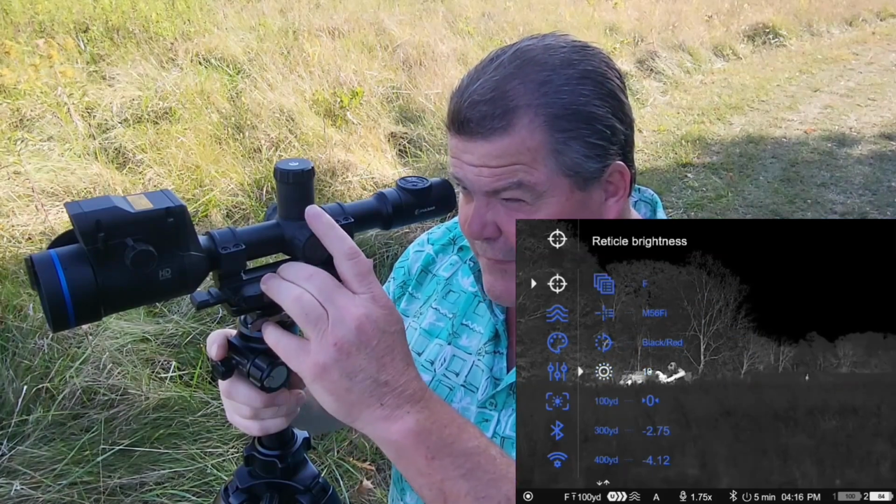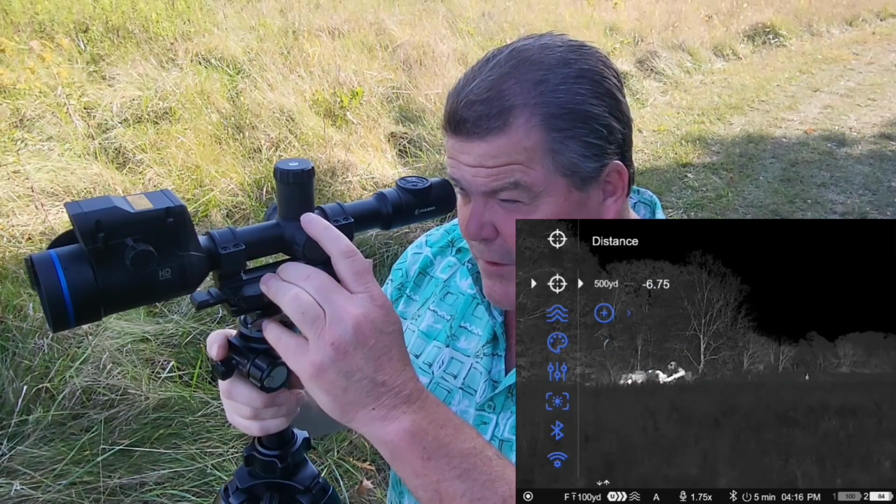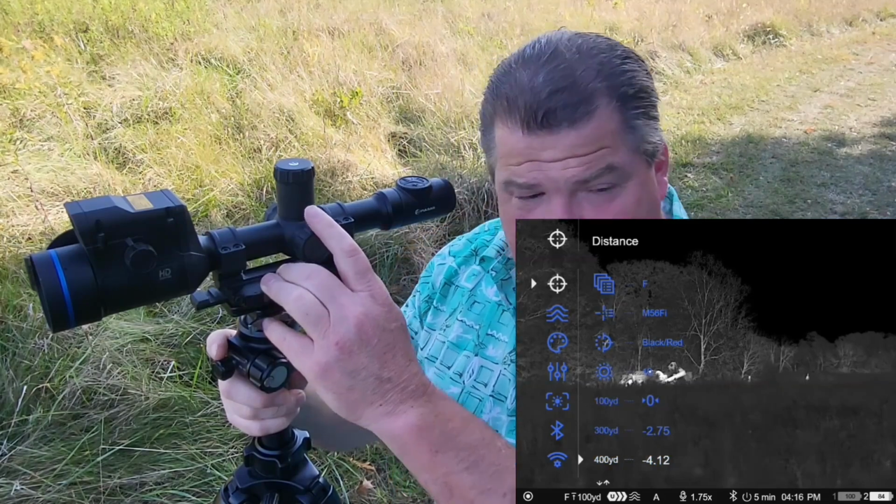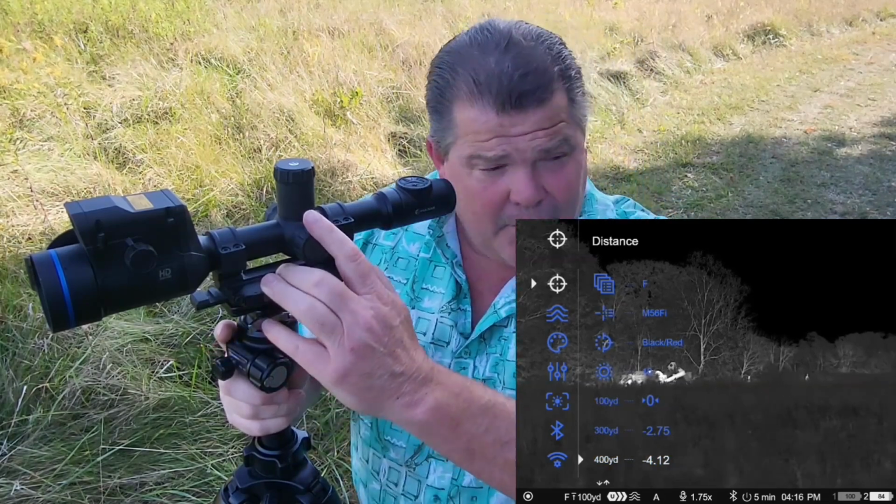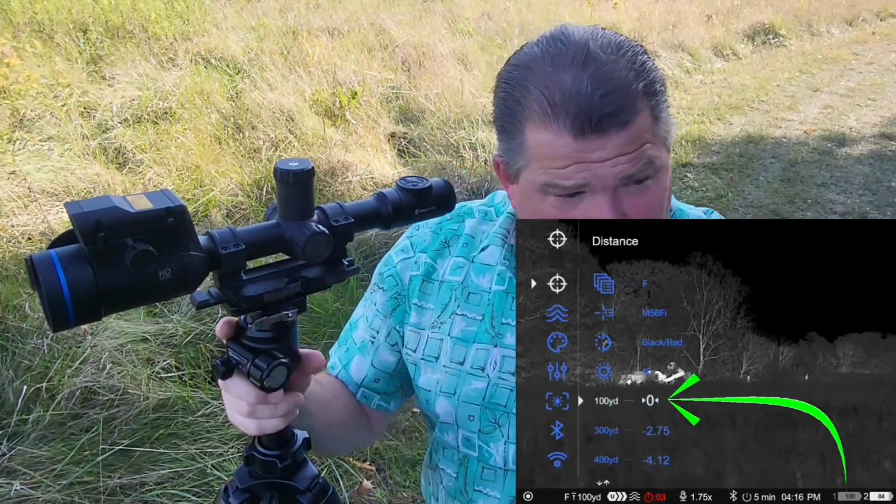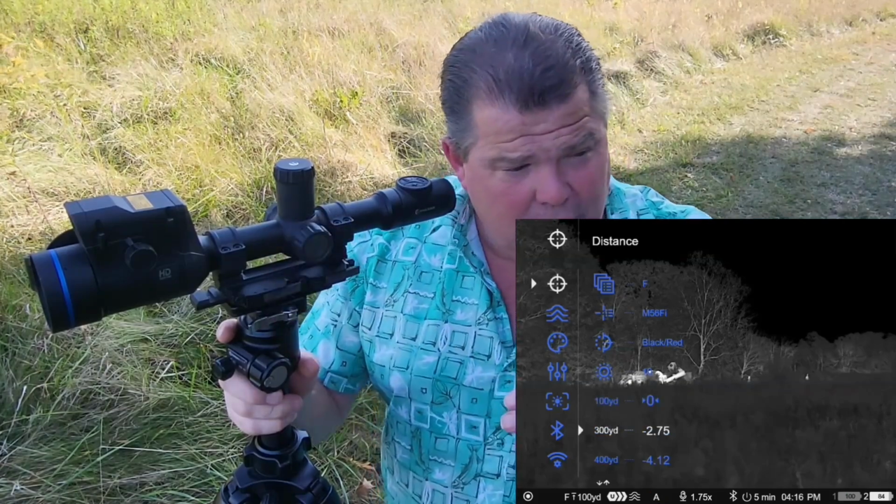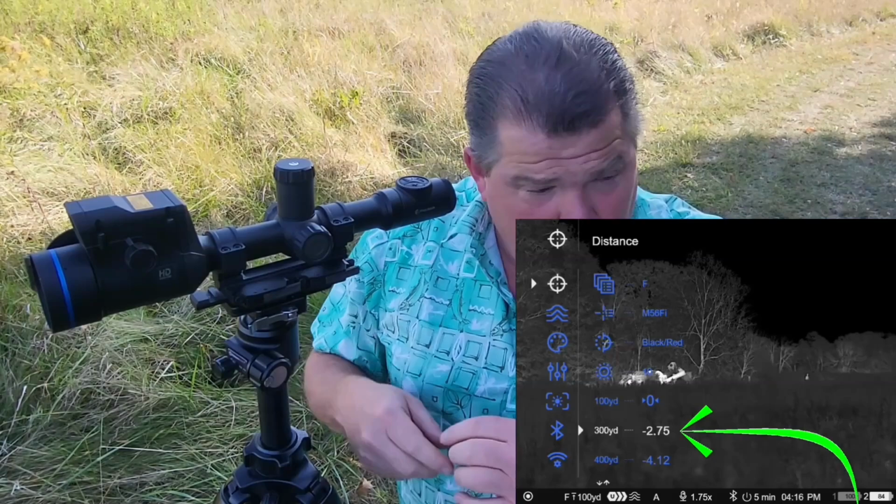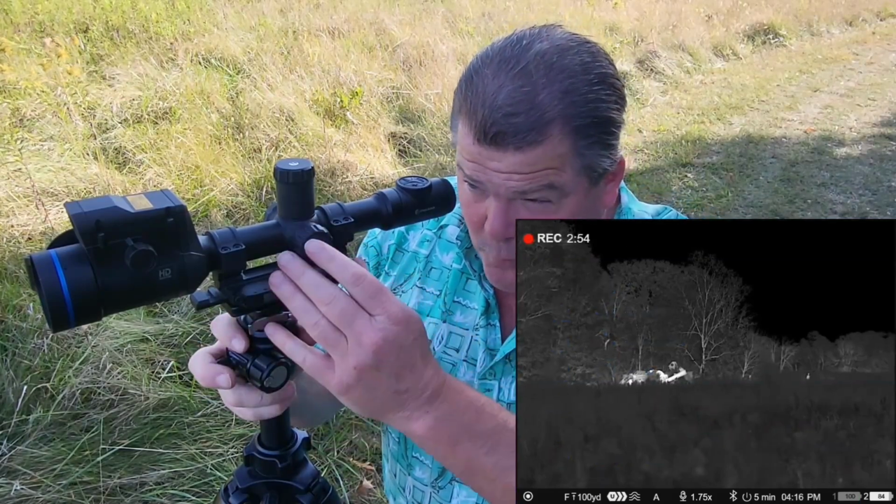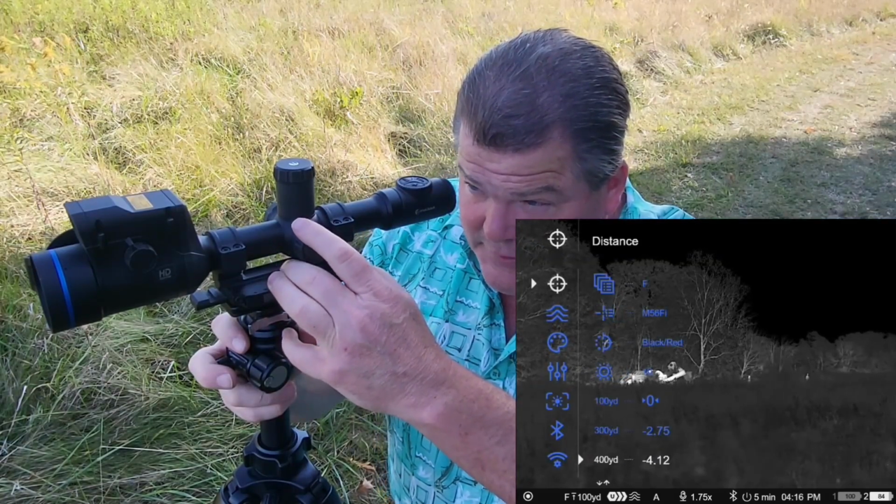So you can see in this one I have a 100, a 300, a 400, and a 500 yard aiming point. And the numbers off to the side are telling me the deviations in click value from what they're going to call the primary zero. So this 100 yards up here was my primary, or my initial zero point. And so it's telling me that my 300 yard aiming point is 2.75 clicks different than my 100 yard. And likewise, my 400 is, I believe, 4.12, and then 6.75 on my 500.